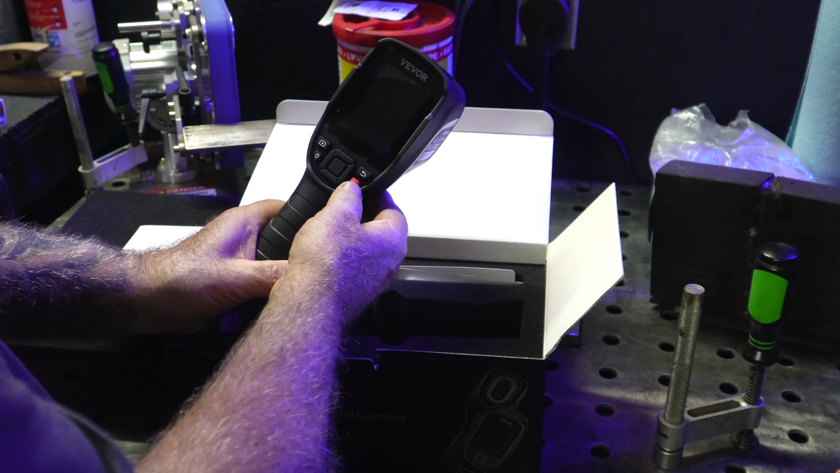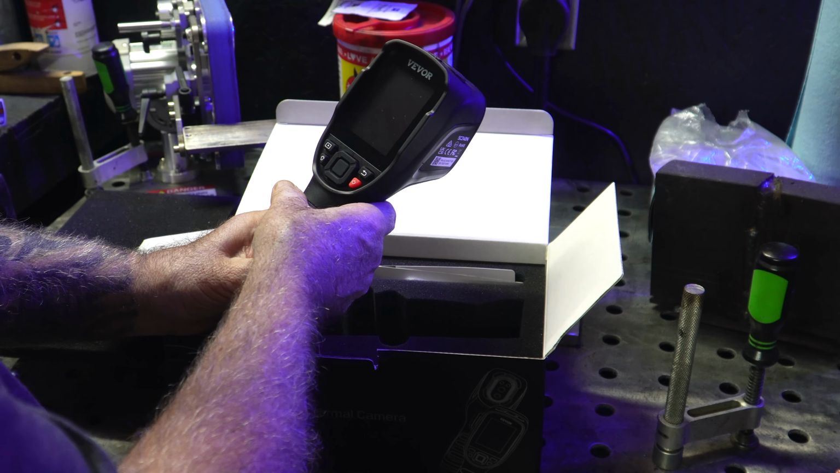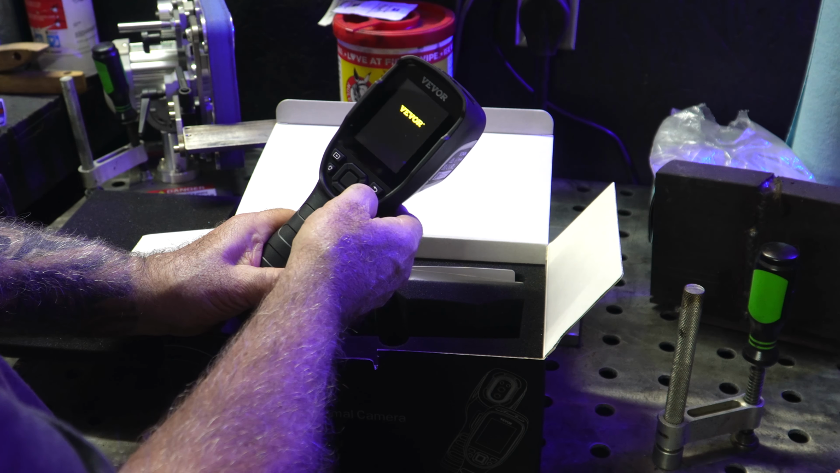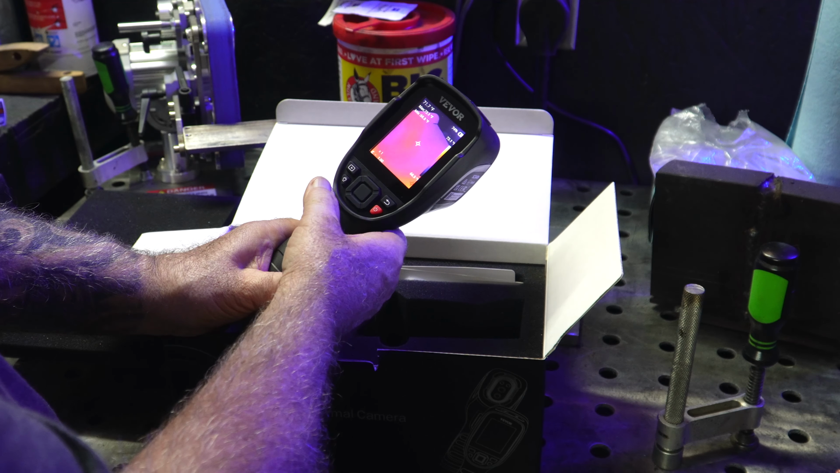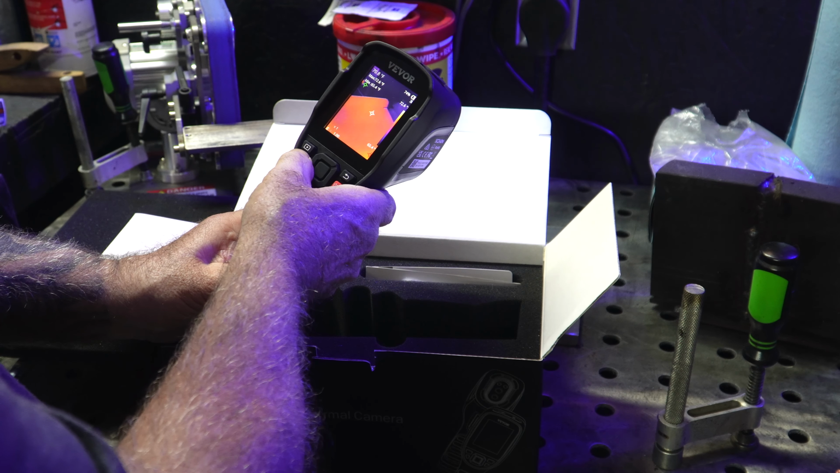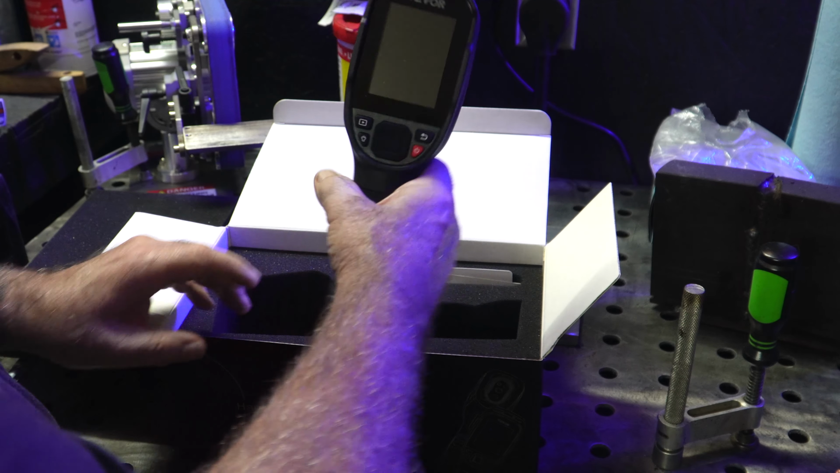And it's just power on. You can record video, or you can make snapshots, either way. It's also got a light on it. You've got to power it up before the light will come on, but if you need to illuminate anything, system is initializing. Okay, but yeah, right there. That throws a light on things if you need it. Go ahead and power this back down. All right, there we go.